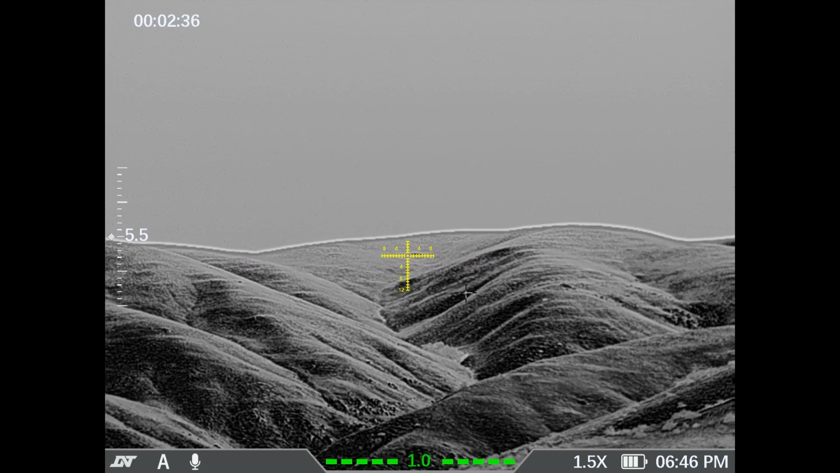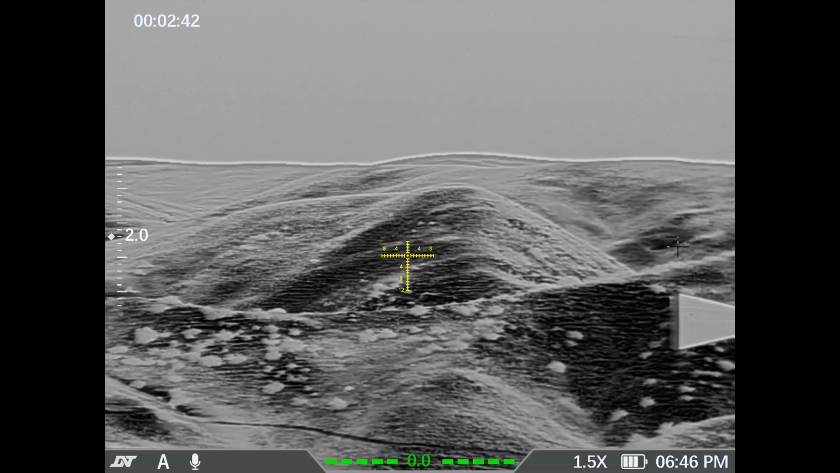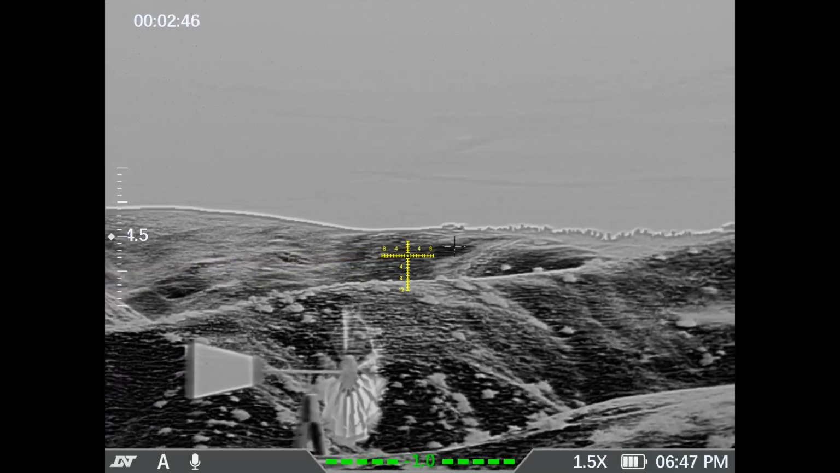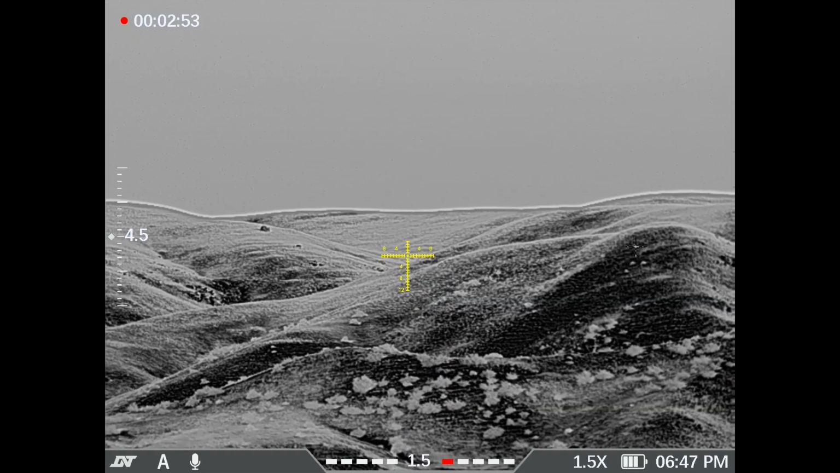And again, right now it's peak of the day. It's probably 95 degrees out, so everything out here is really hot. Rocks are going to pick up, so there's going to be a lot of pickup. But this again is the DNT Optics